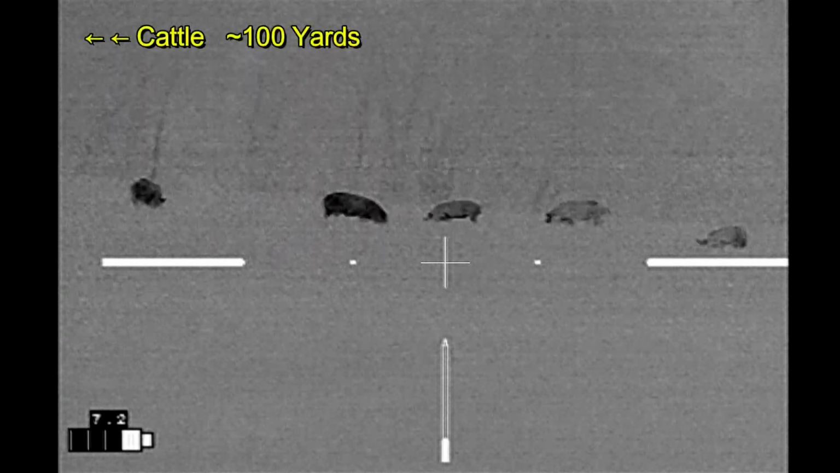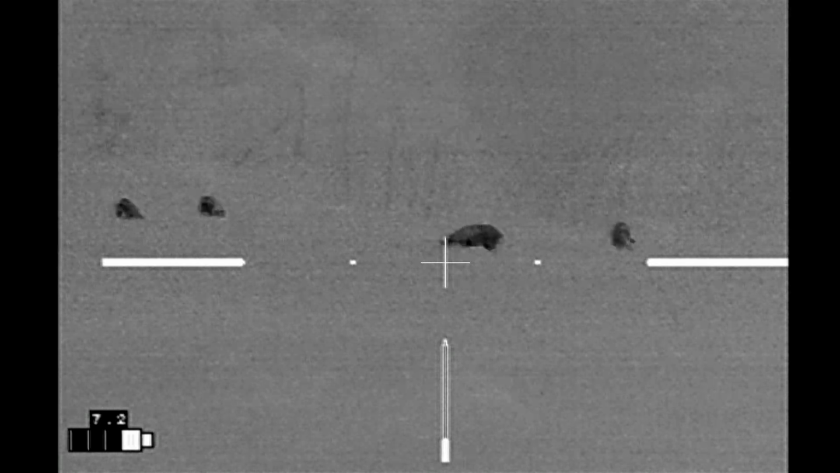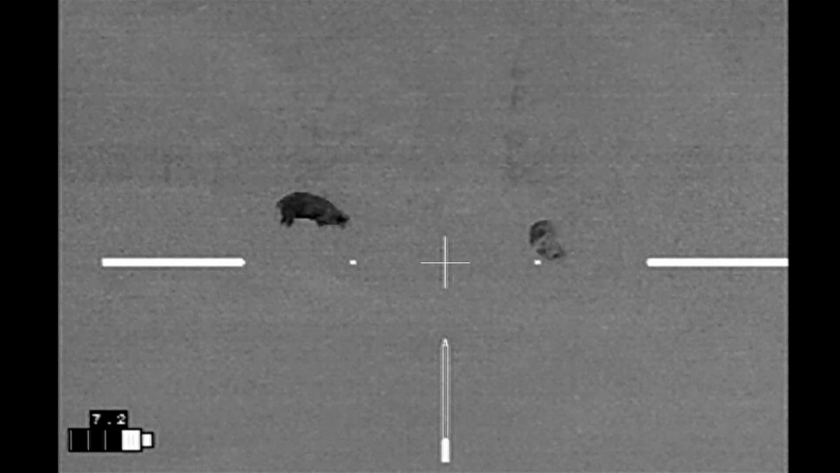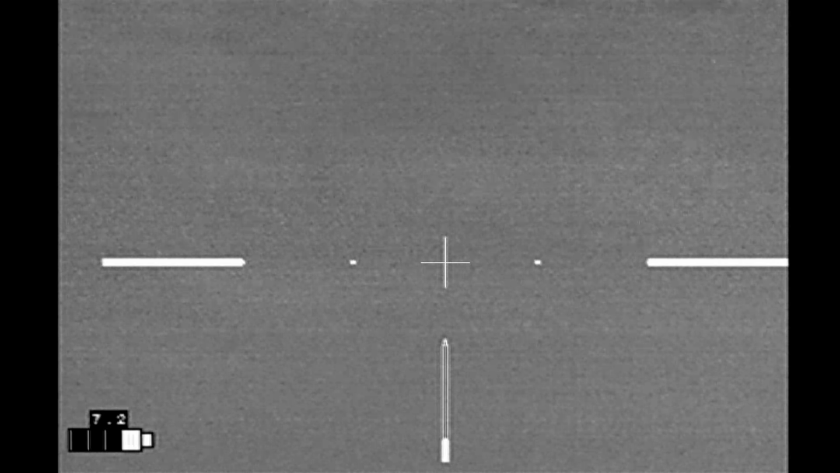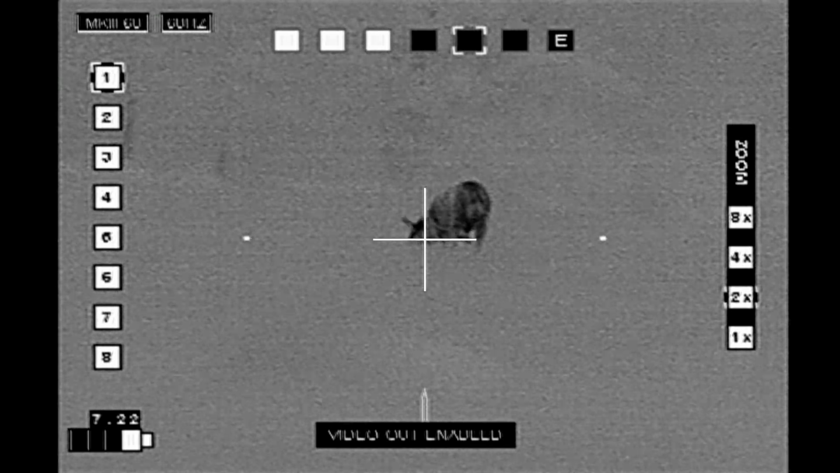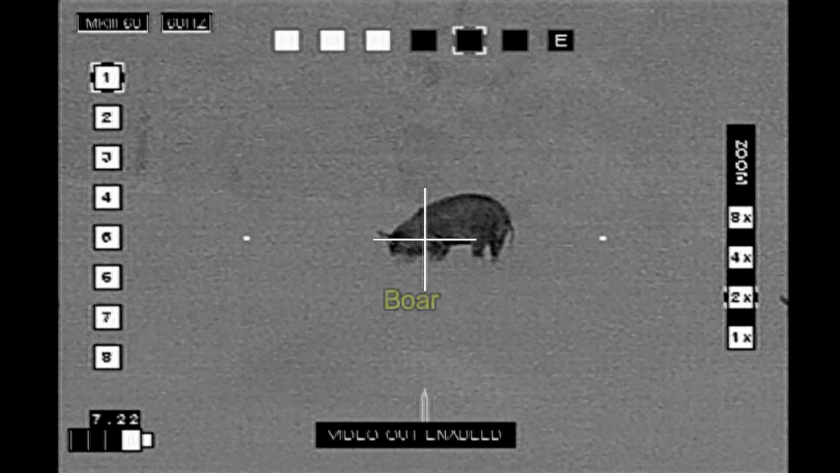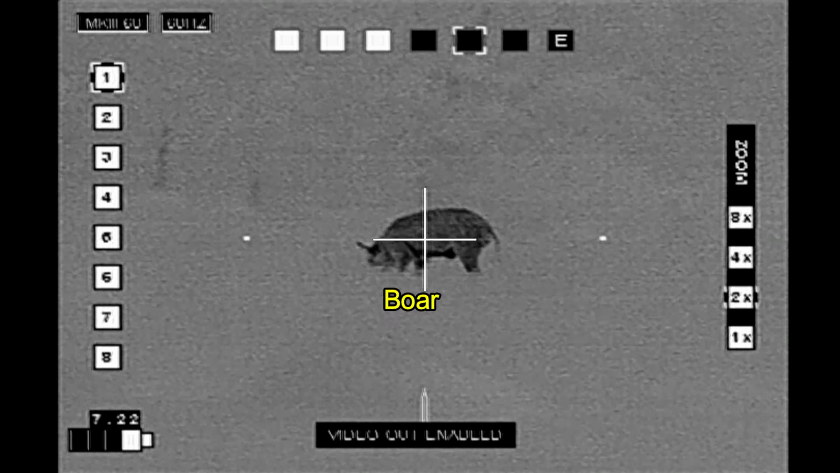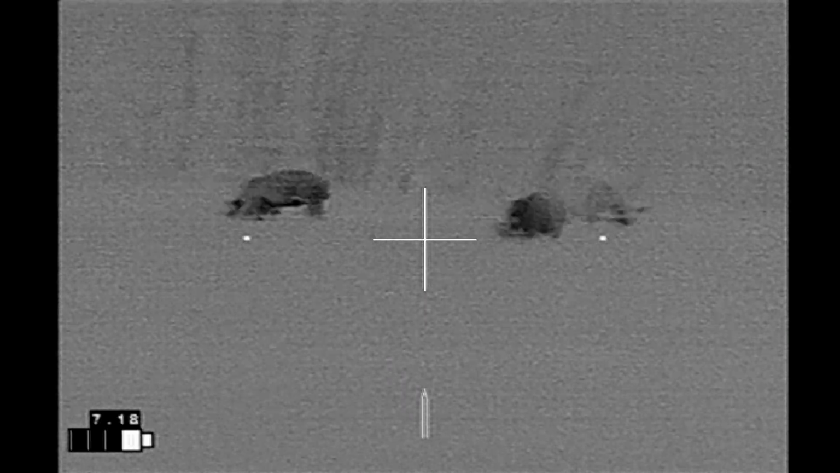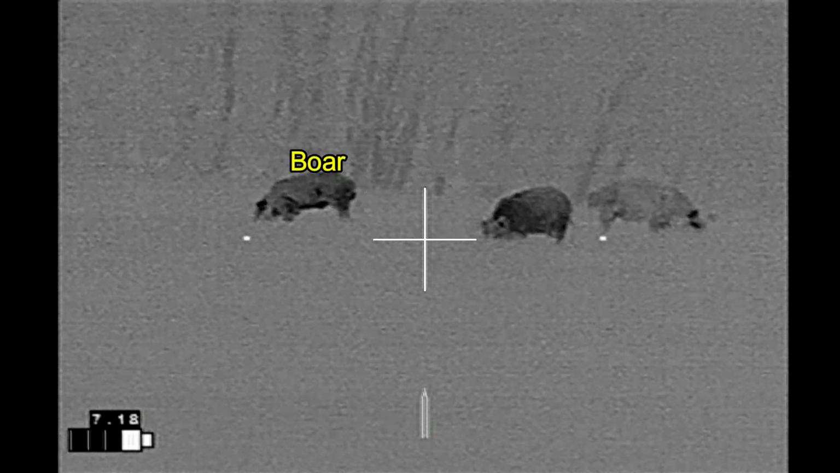Alright, when they run, they're probably going to run away from me towards the tree line. So since the hogs came out of the tree line a bit earlier, that's the direction that I'm expecting them to run when I start shooting. Alright, I didn't want to make the mistake that I made earlier, so I'm going to take inventory of all these hogs and figure out who is who and where they are.